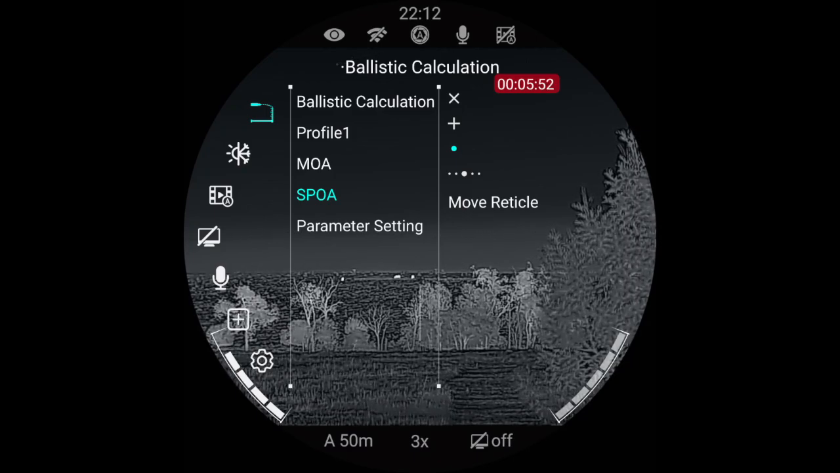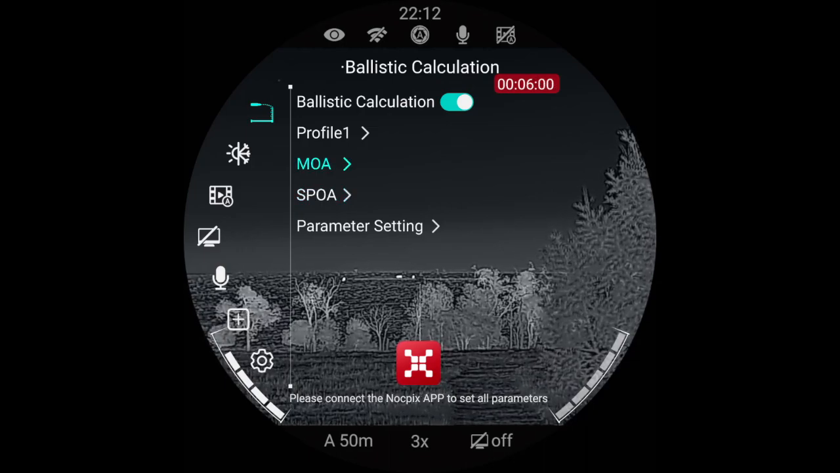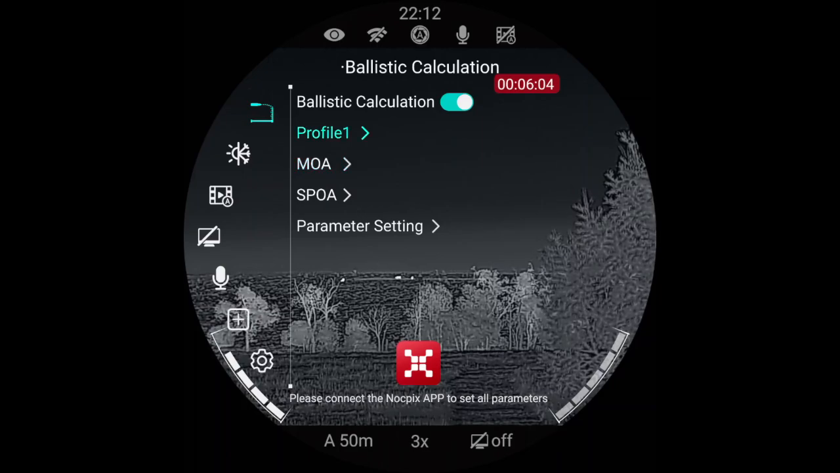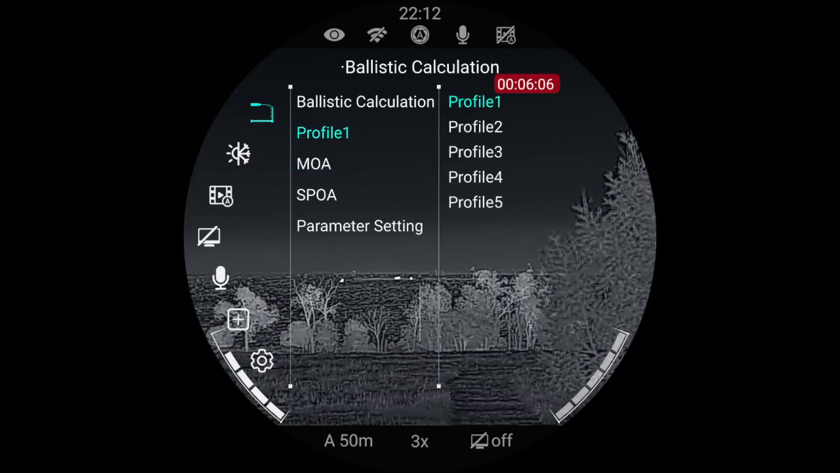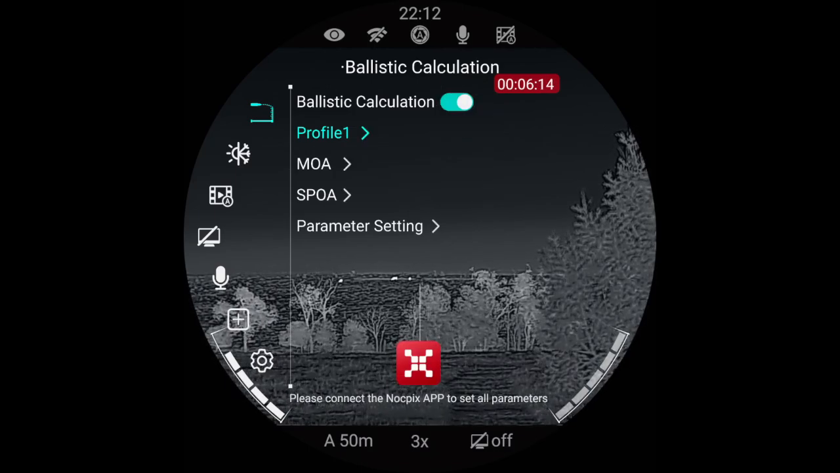Then you can just have one dot, or a plus sign, or a cross. So I just leave it as a cross. You can change it between mil or MOA, and you can choose your profile, whichever profile you want. But if you click on one of them, it says please connect to the app.